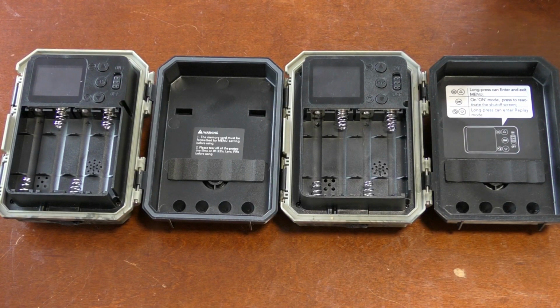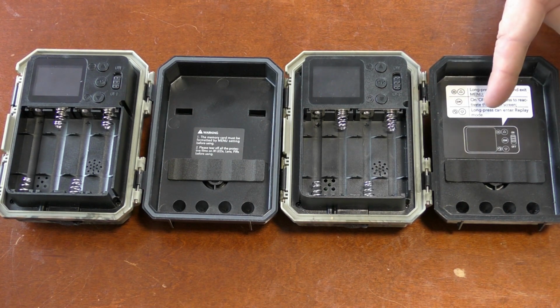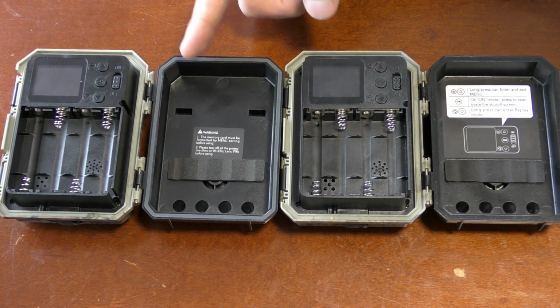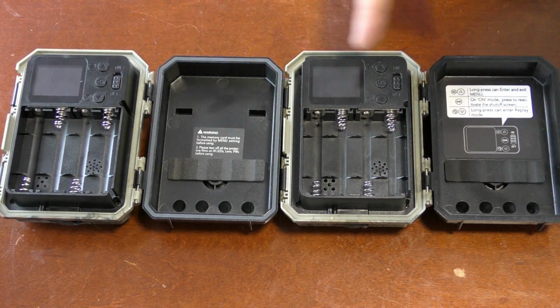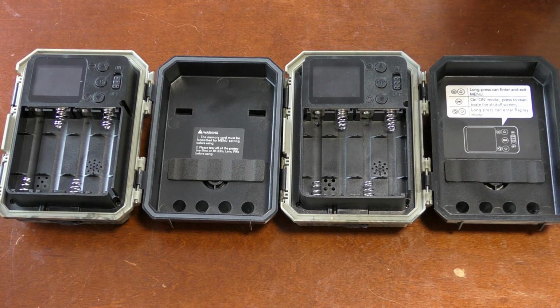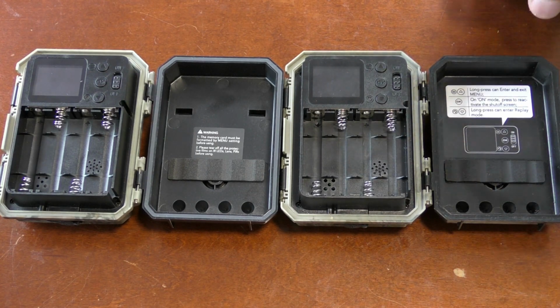When you open them up, you'll see the only real difference is this sticker. The Apeman doesn't have that sticker. Other than that, the battery compartments are exactly the same, the controls are exactly the same, and the software is also exactly the same. I can't find any difference.